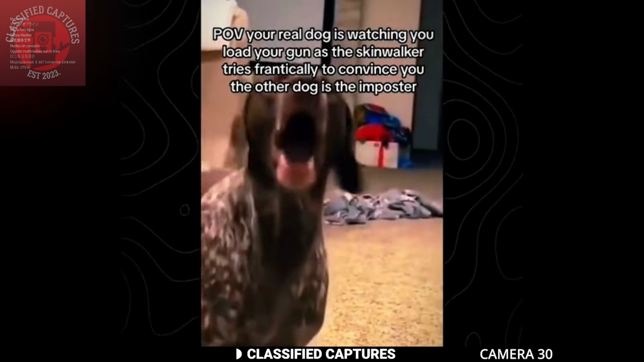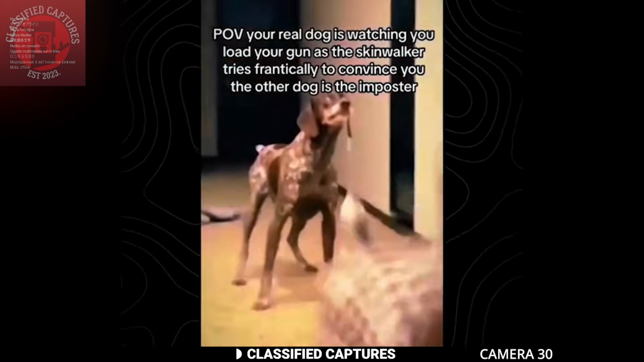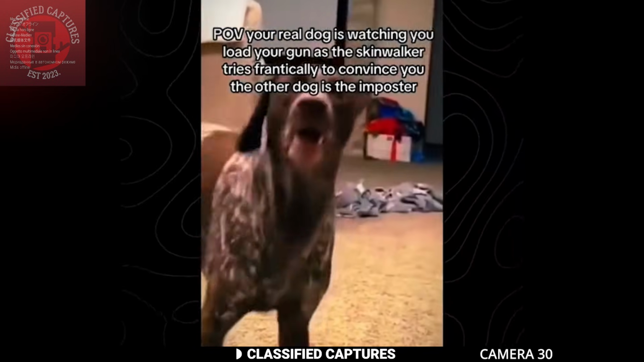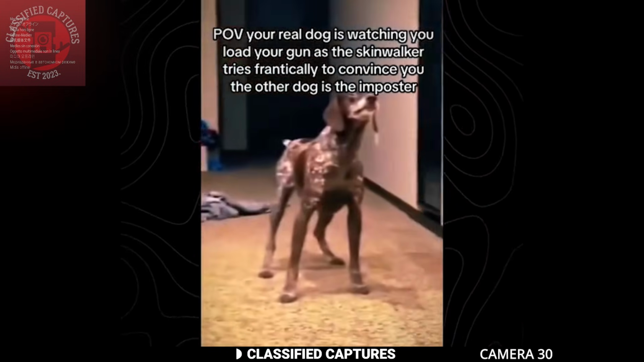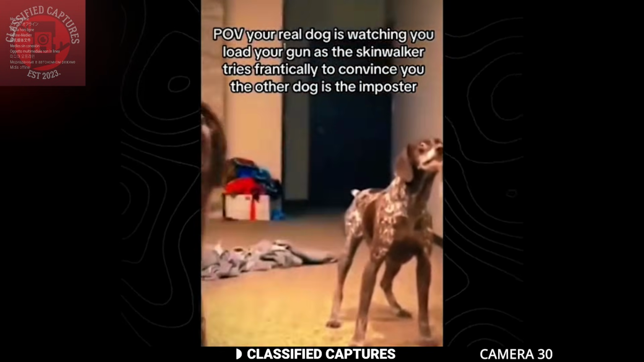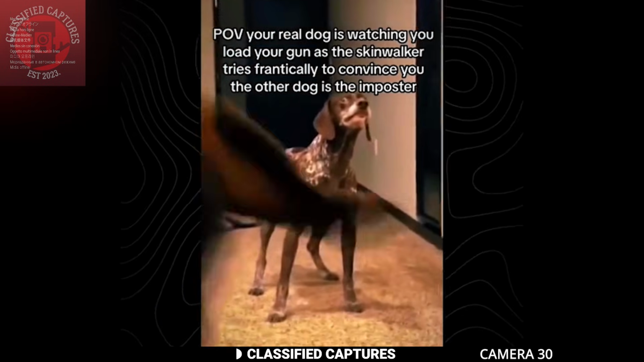A man once came home to find a bizarre and unsettling sight: two identical dogs in his house. At first glance, both dogs looked exactly the same, with only one strange difference. One of them was his dog, while the other was a complete mystery.